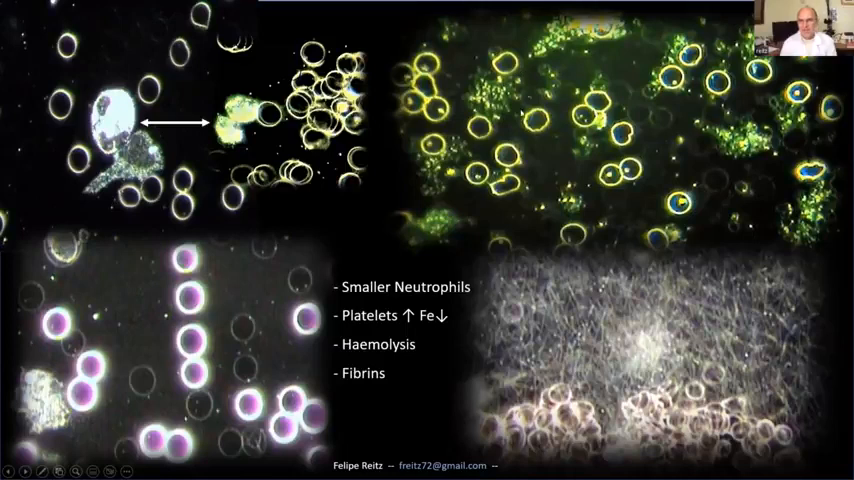Wow, and then what do we see here? Beside here, we see the number of platelets. You see those dust green in the background, all the platelets. They're not supposed to be that size. They're supposed to be smaller. So if the platelets are very large, you can imagine what's going on already with the person's blood.